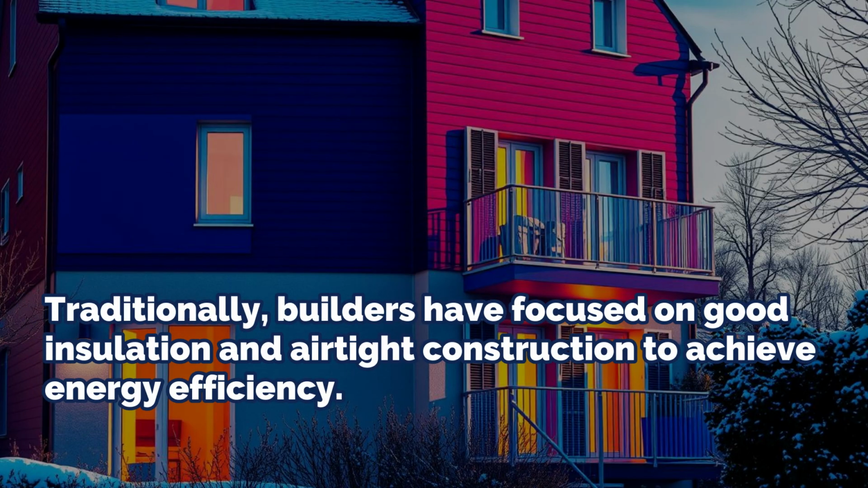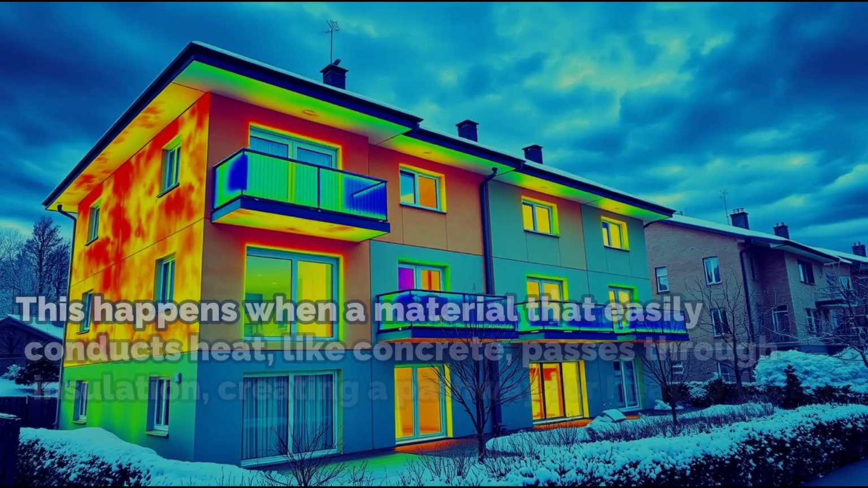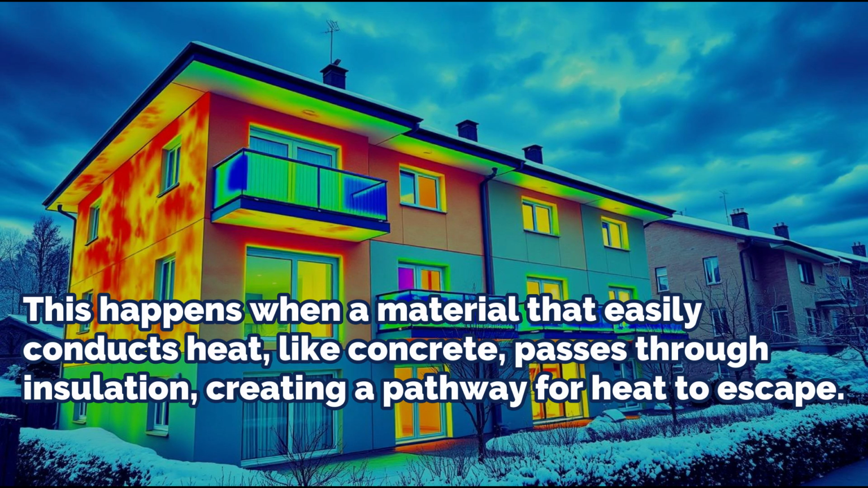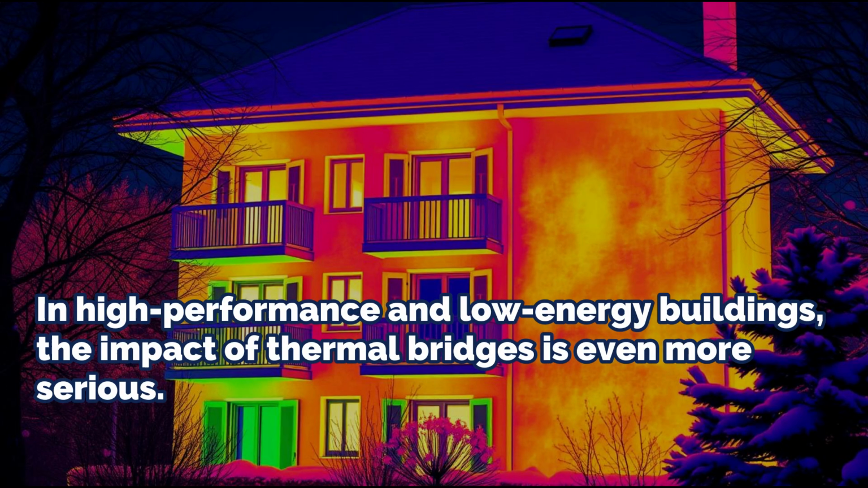Traditionally, builders have focused on good insulation and airtight construction to achieve energy efficiency. However, one major but often overlooked issue is thermal bridging. This happens when a material that easily conducts heat, like concrete, passes through insulation, creating a pathway for heat to escape. These weak points in the building structure can significantly reduce energy efficiency and cause cold spots, moisture problems, or even mold. In high-performance and low-energy buildings, the impact of thermal bridges is even more serious.